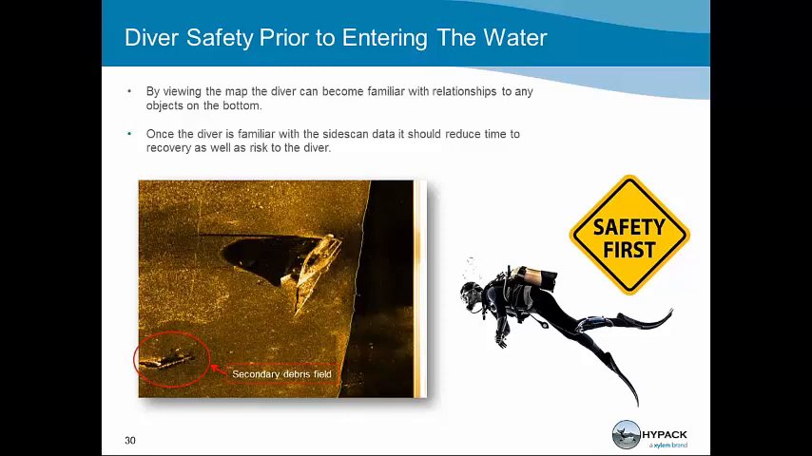In the image below, you can see the sailboat. The sailboat on the bottom is in New Haven. We're able to image it using the Klein 3500, but forward of the sailboat is another secondary debris field. If we had this image and we were showing it to a diver, he would know that if he entered the water from the sailboat, if he left the bow of the sailboat and swam directly out in front of the boat, he would find the secondary debris field.